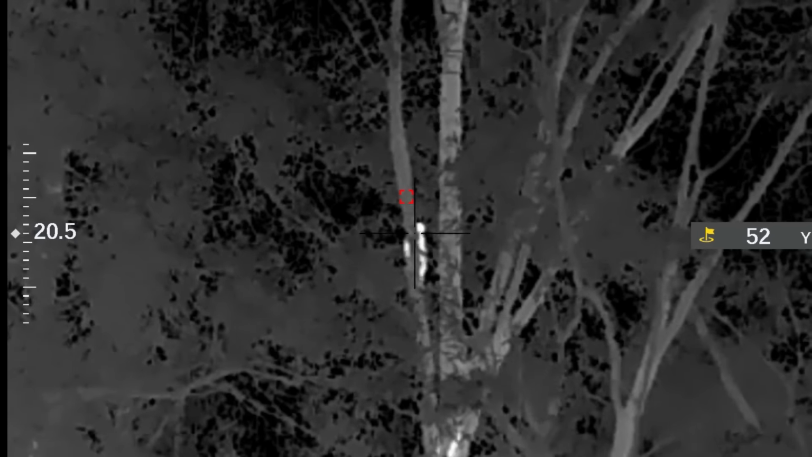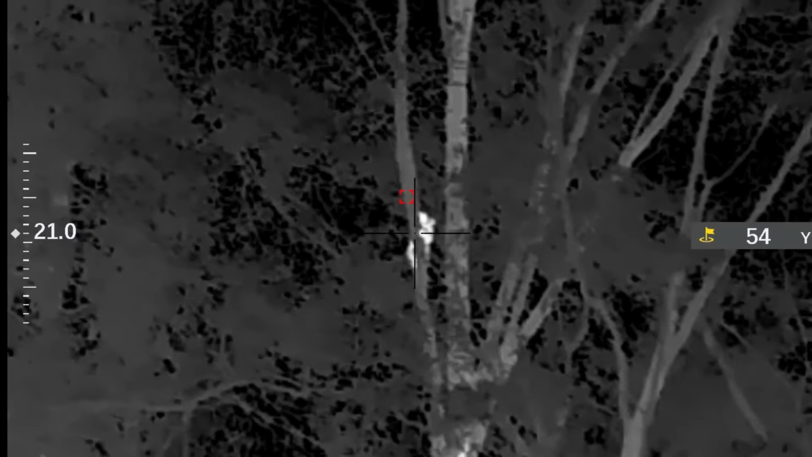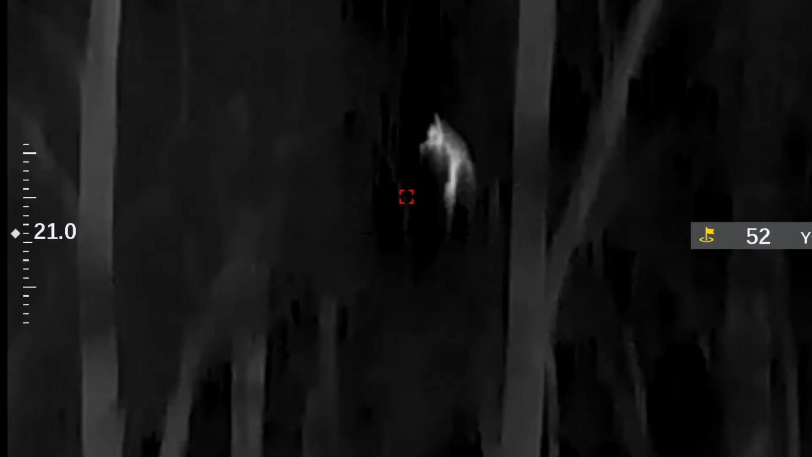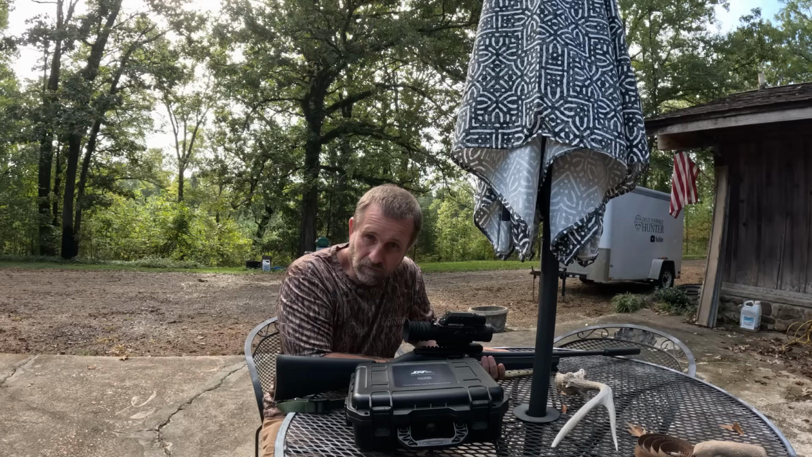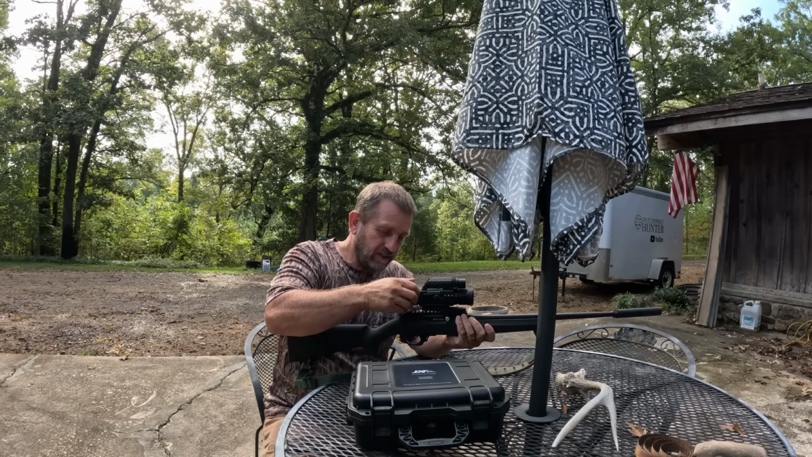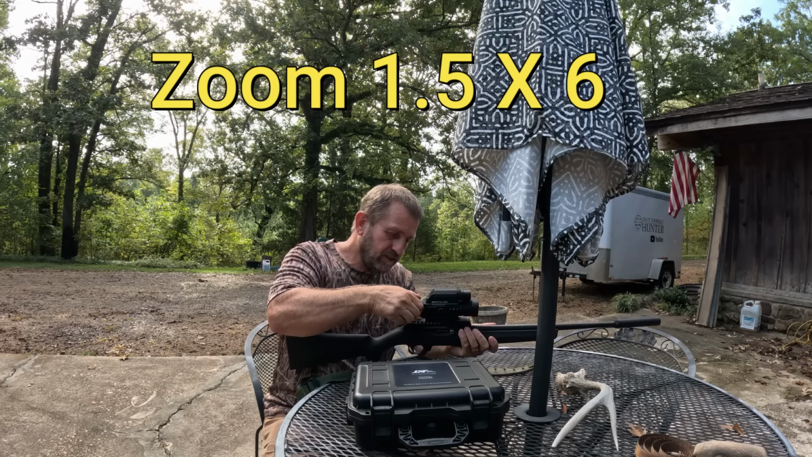I'm shooting subsonic in this one with a suppressor on it, and I absolutely love it. It's quiet. I had another one out in the field the other day. It came up to a road there and I got him. So you may want to check these things out. Go to their website, DNT Optics. It's got variable zoom on it, like 3.5 to maybe 5 or 6. Super good, clear scope.